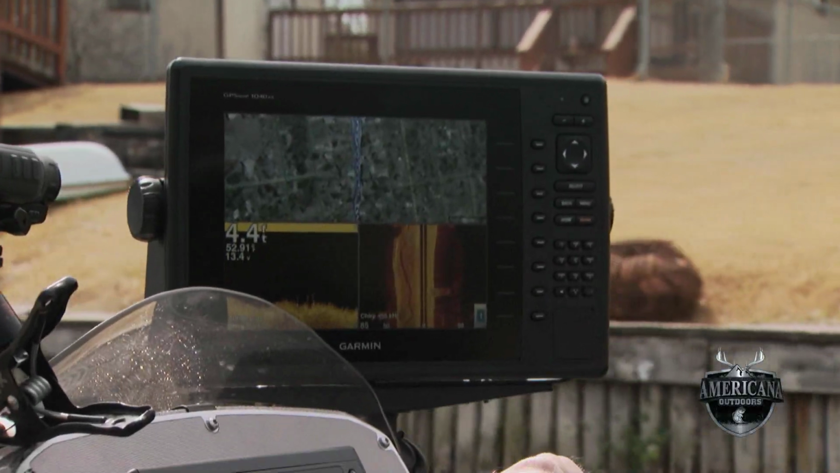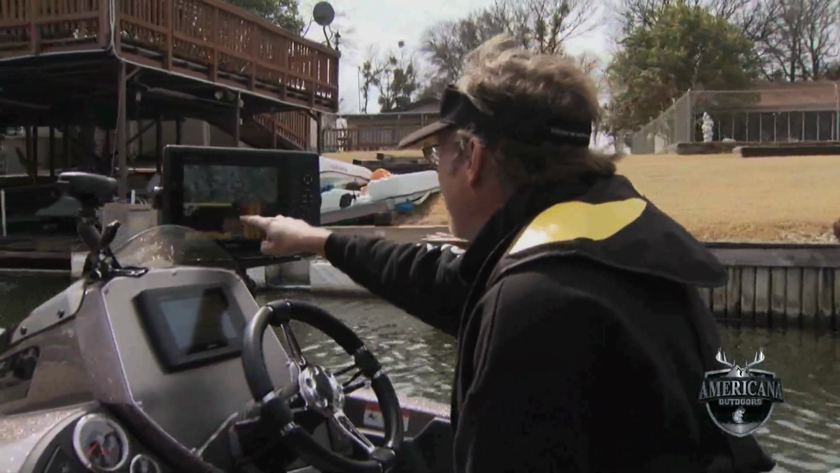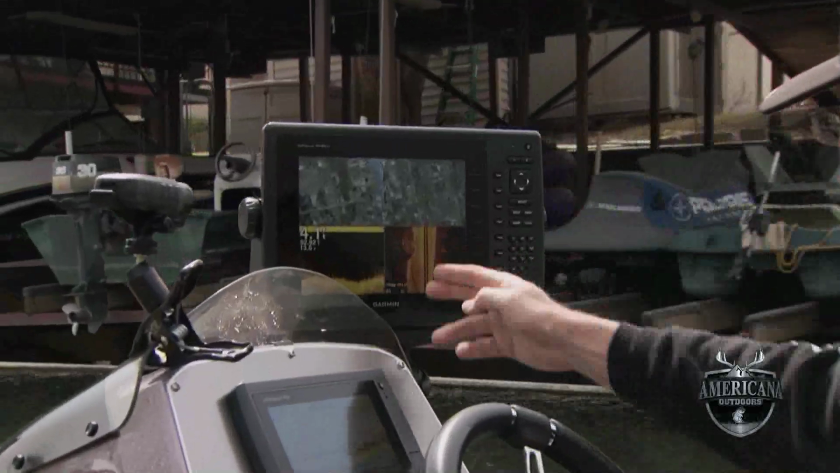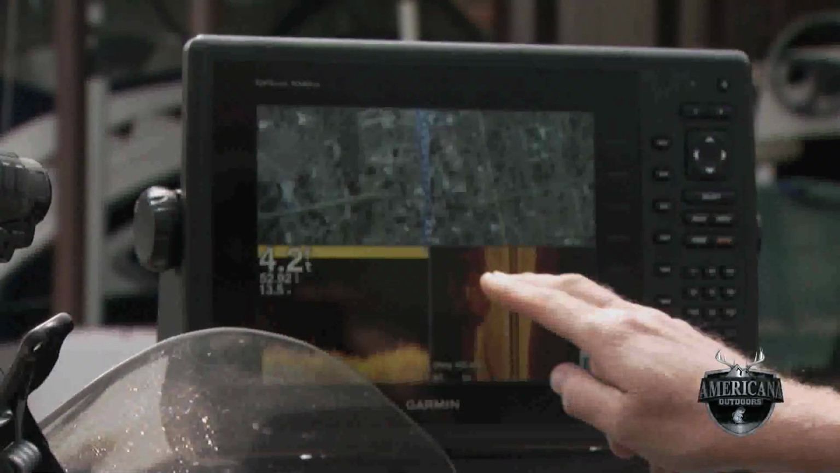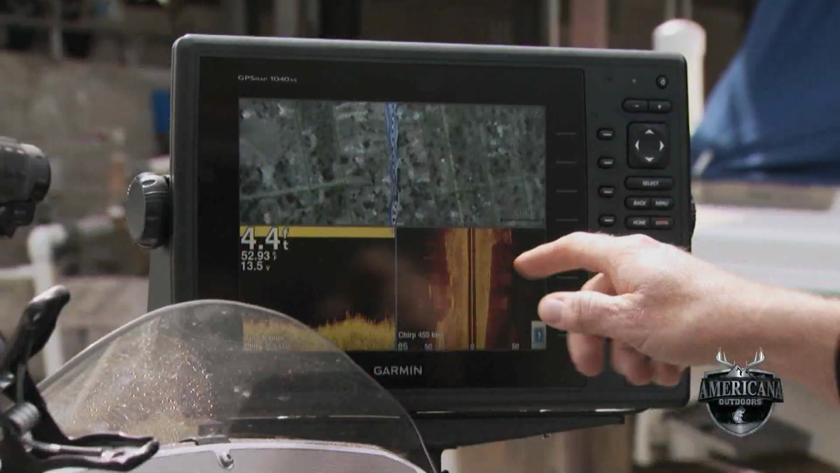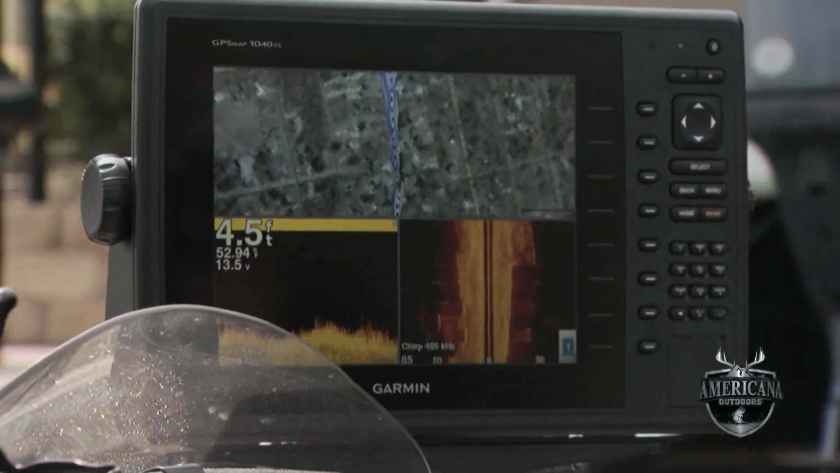Pretty cool to sit here and look at your side image, and you can actually see it shoot back up underneath each one of these slips as we're going by. So, you know, this is bulkhead, and then it goes up inside those slips and different things, and you could literally look at that right there. How cool is that? You know, bulkhead underneath the slip as you're going by.